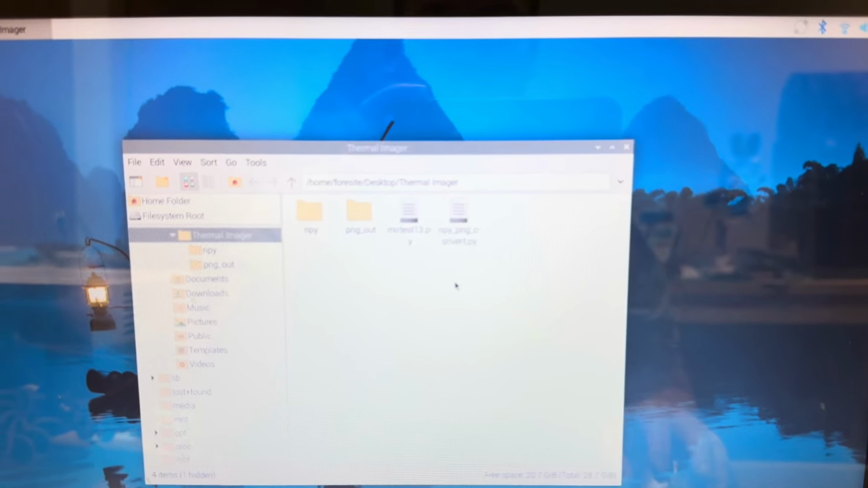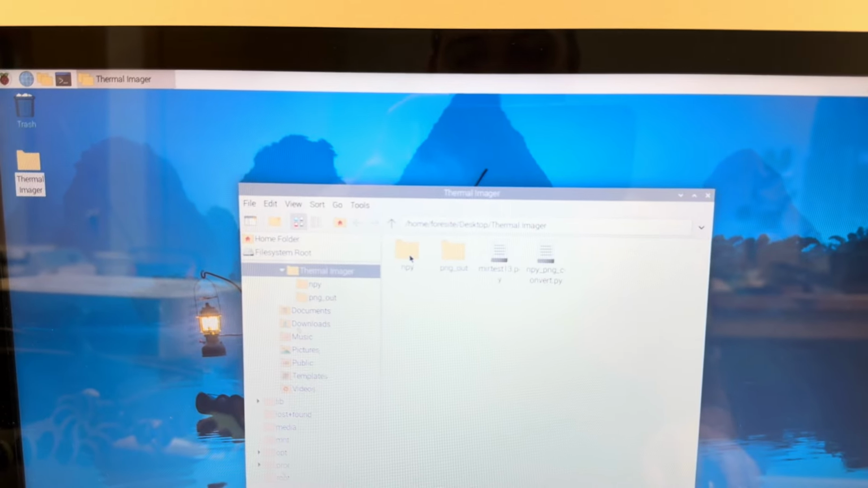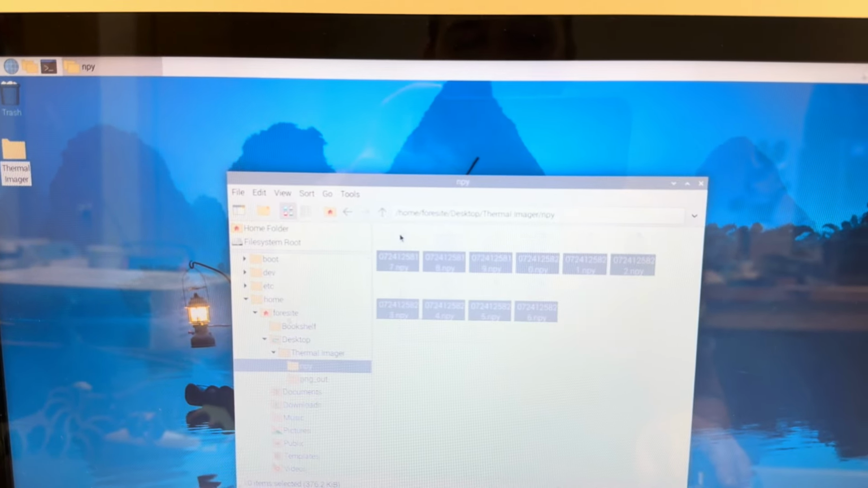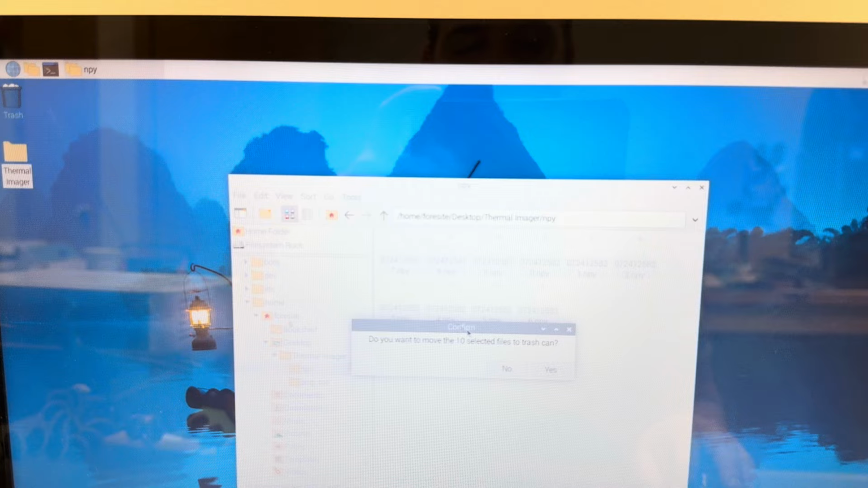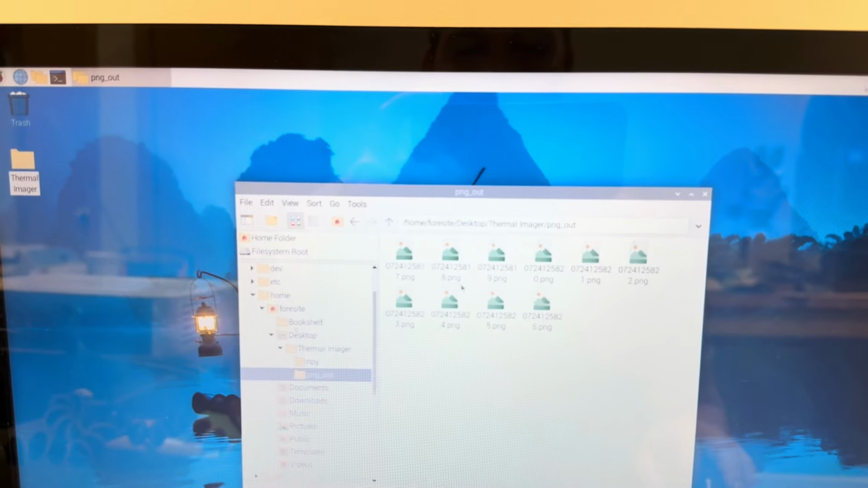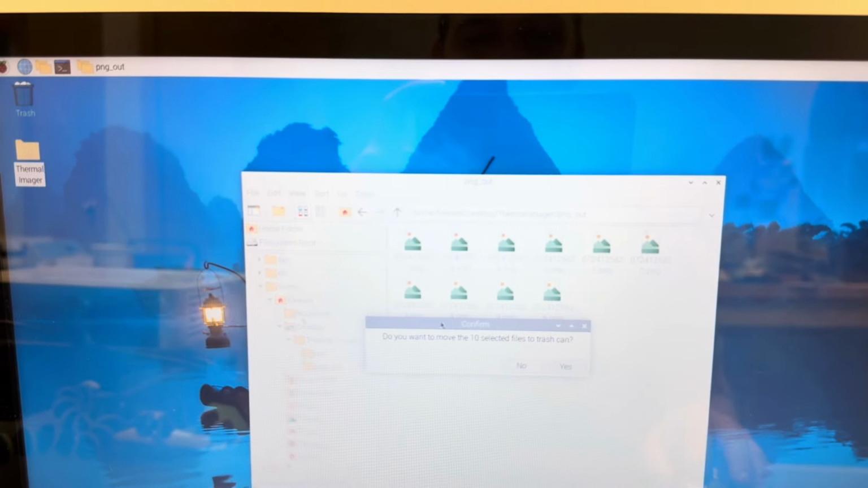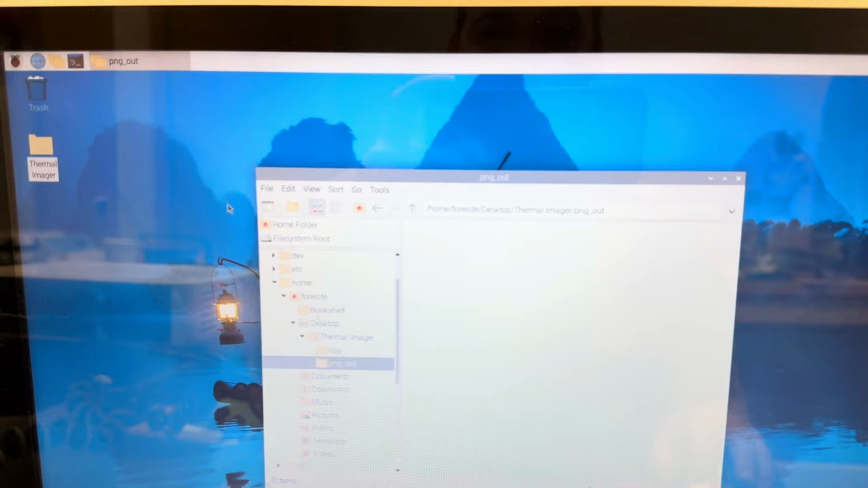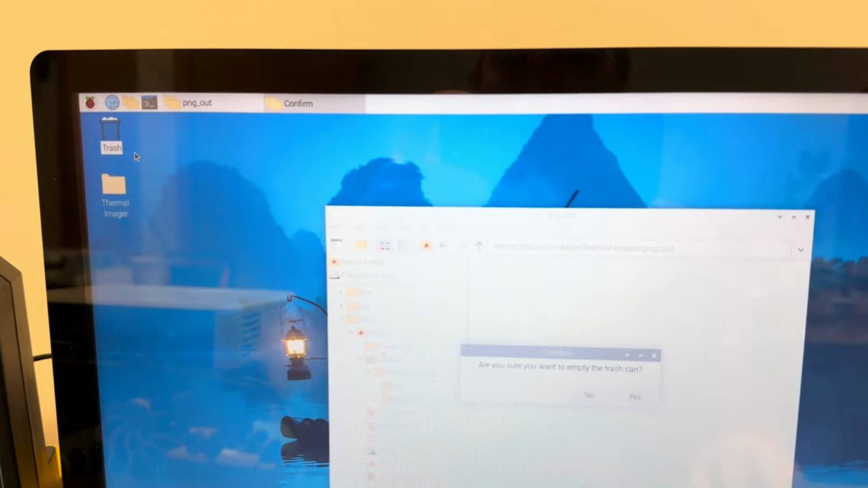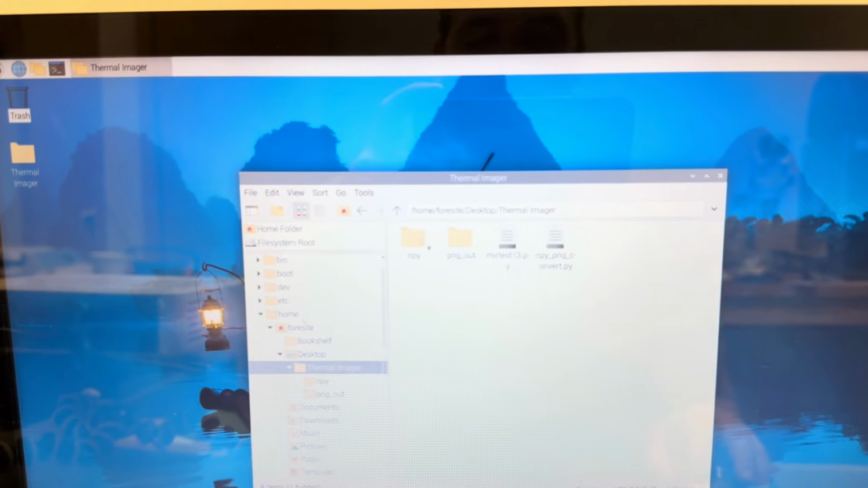So how this works is, first, after each test, or just when I send it to you, open up the NumPy folder and make sure you delete everything in that, move that to trash. And same with the PNG out. So now, once we do that, we're gonna be ready for the next test because both of the folders that we're gonna be utilizing are empty. Okay, so once we empty the trash, we're good to go.